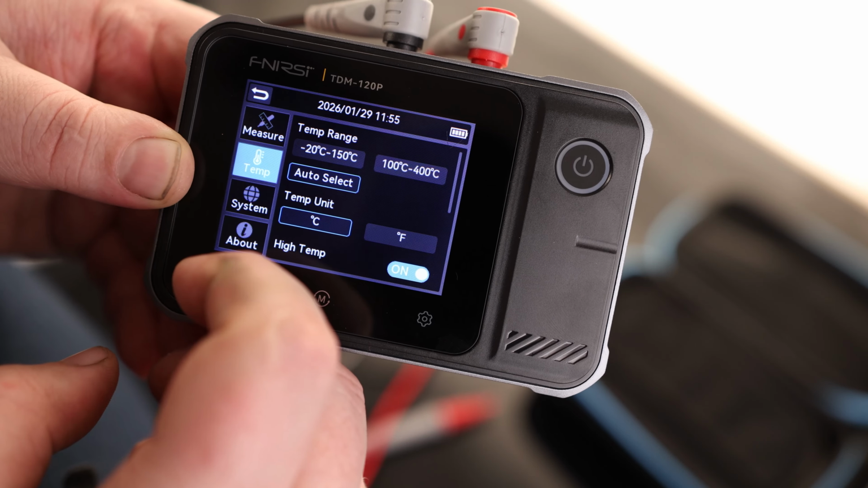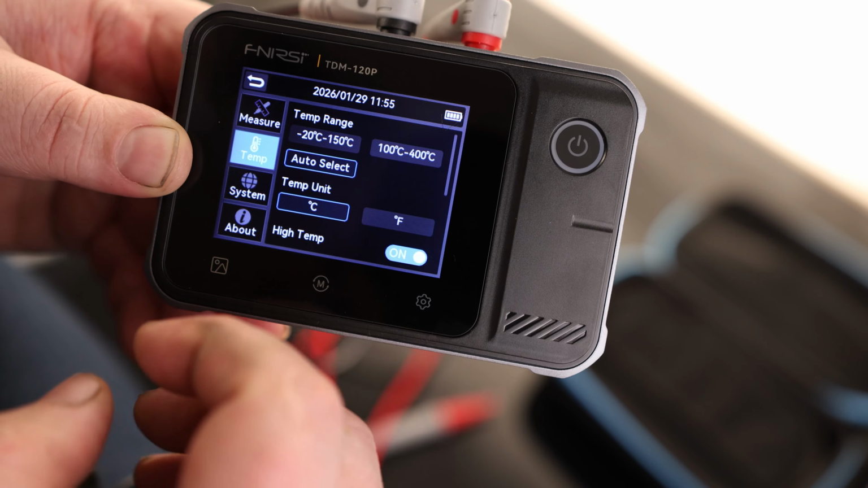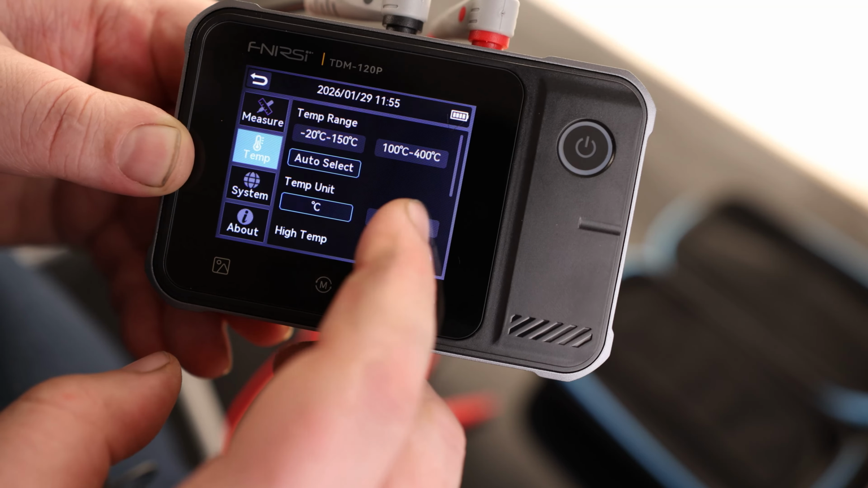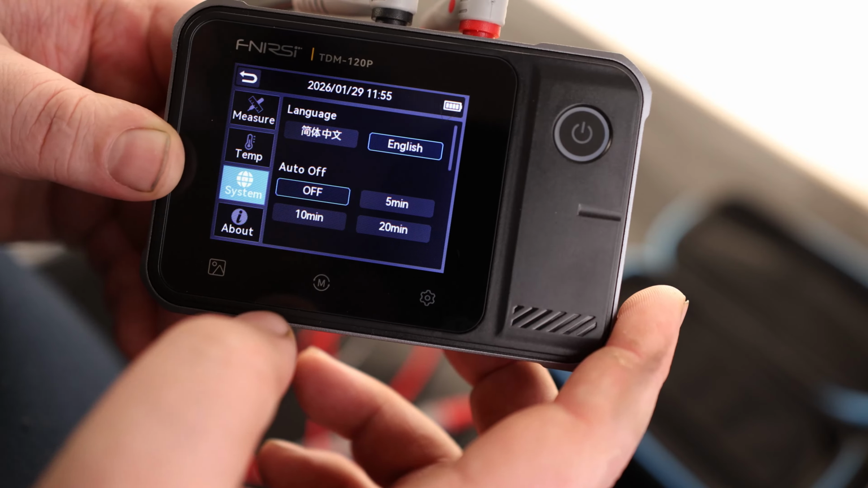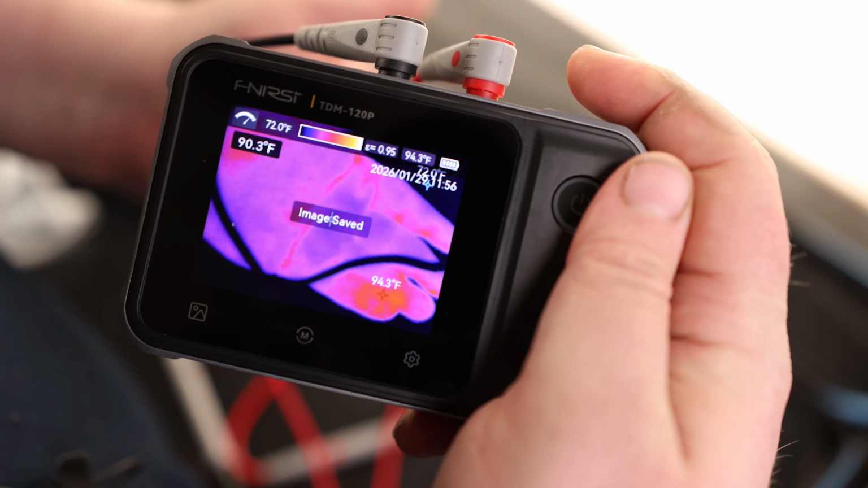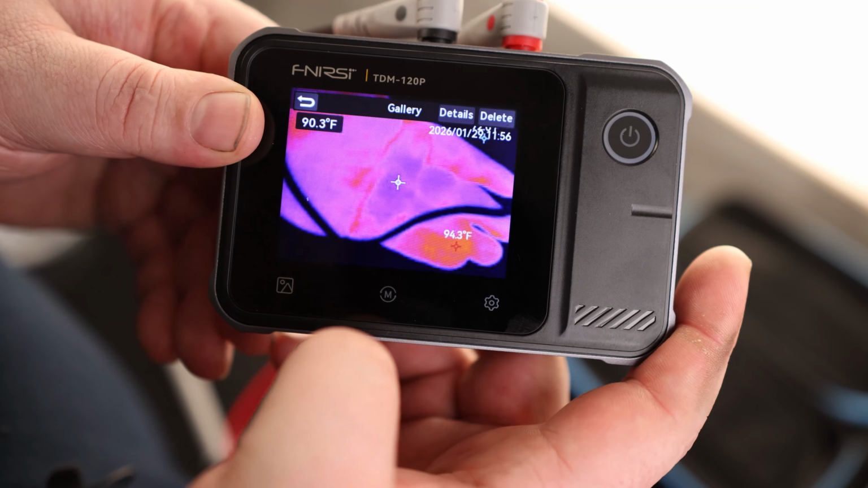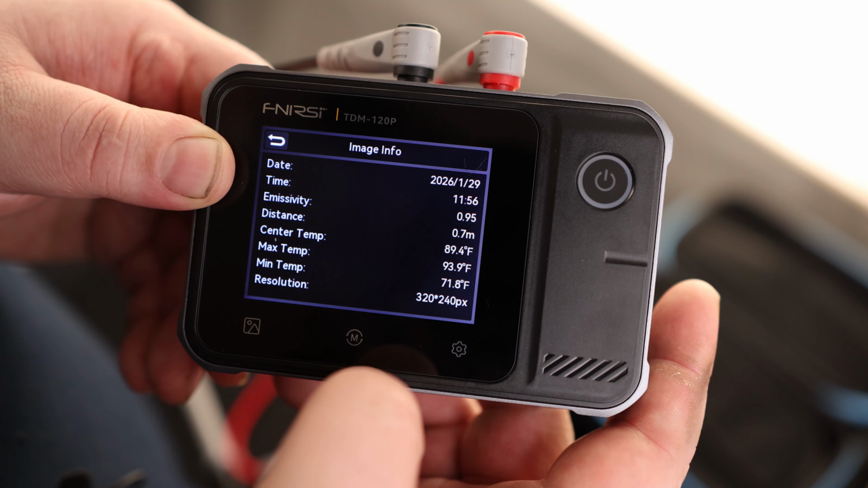We can set our emissivity, we can set our temperature range, so if we need to measure something that's very hot, we can set that to the 400. It's currently in Celsius, we can set that to Fahrenheit. System, we have our auto off and so on. So if I tap this button on the top, that will save an image, and if I want to go back and review that later, we've got our gallery right there. And it does store a bunch of image info on that image as well.